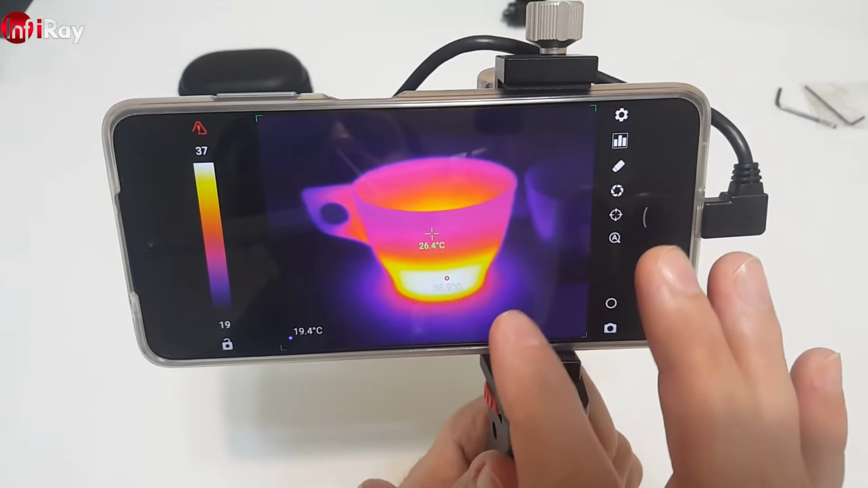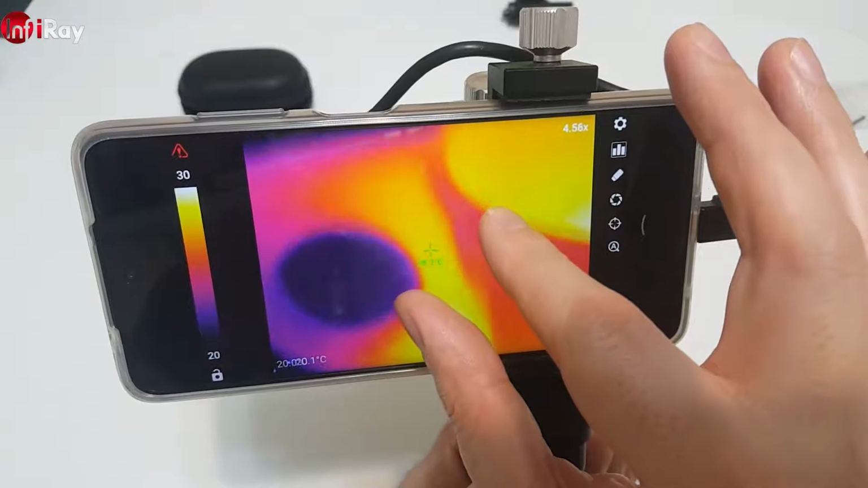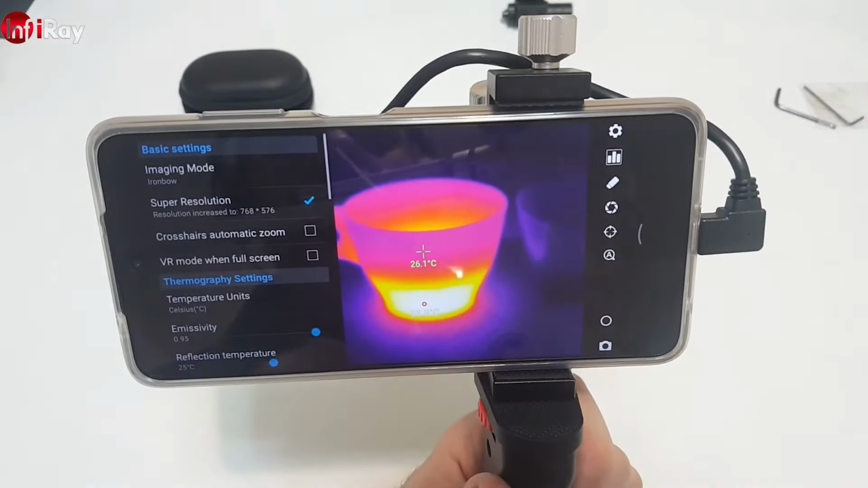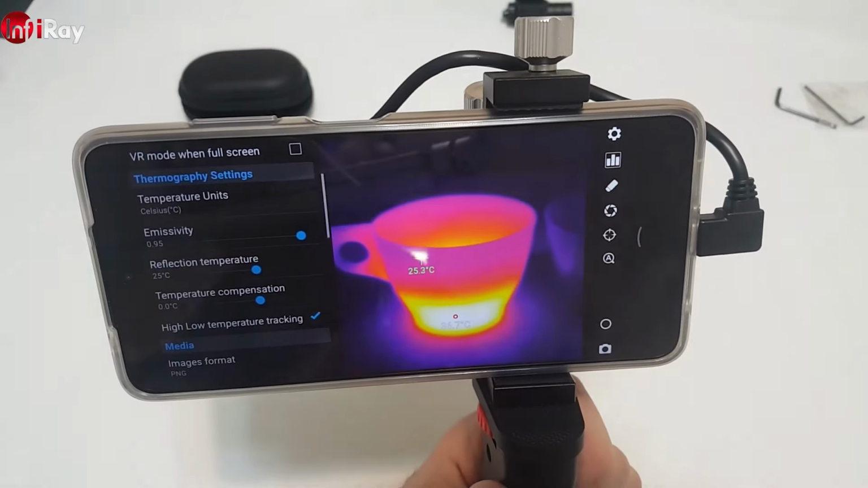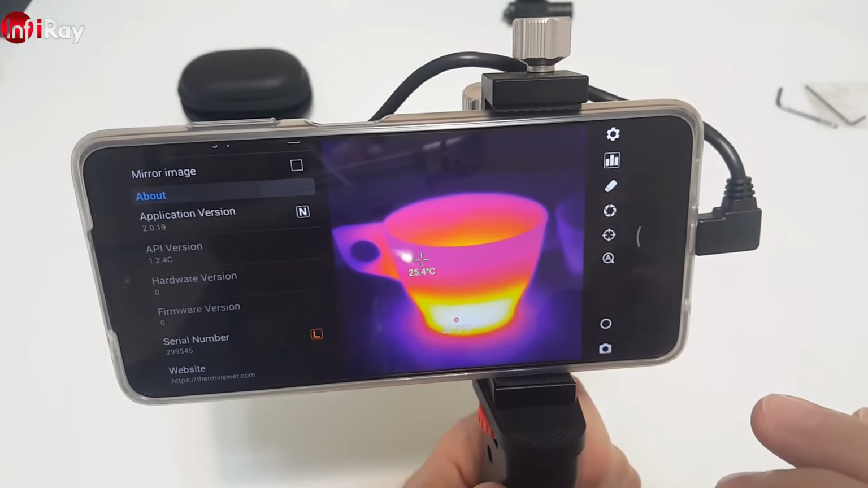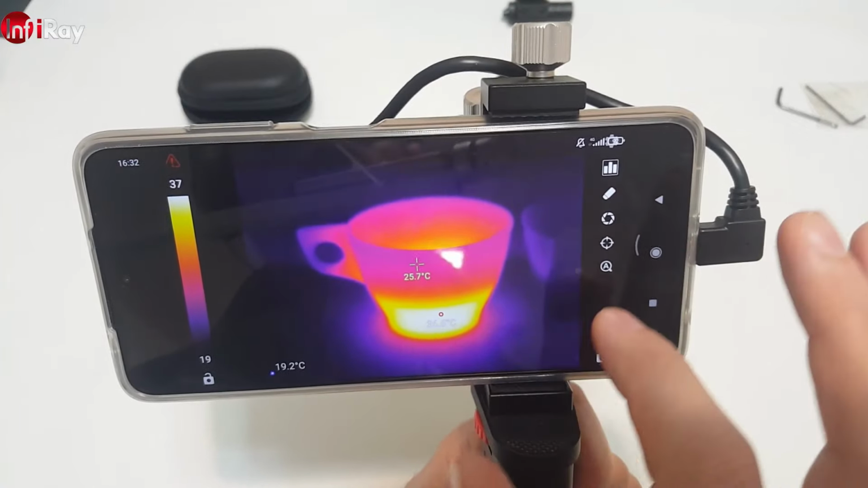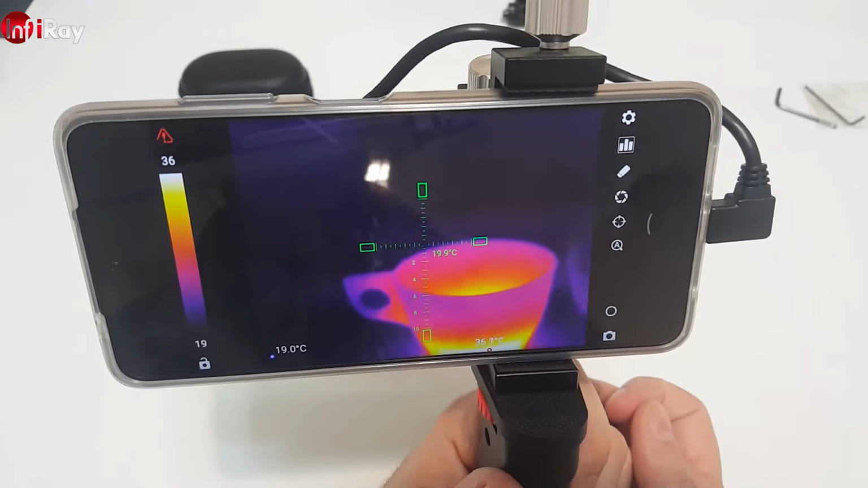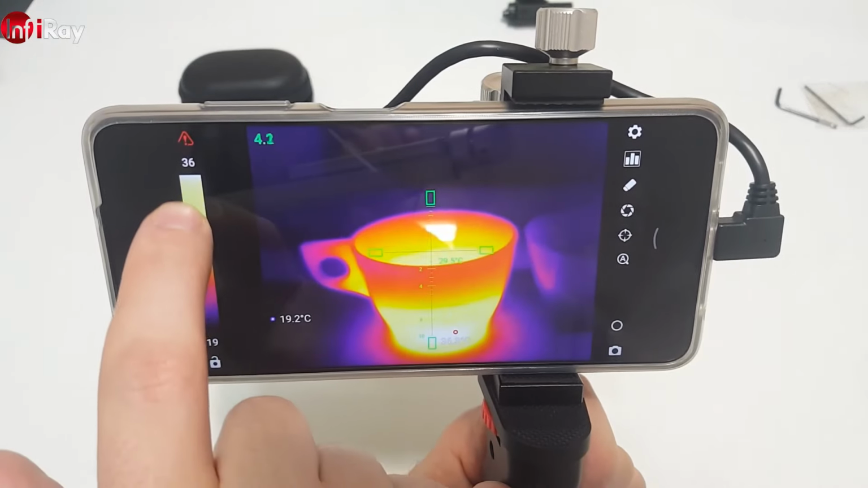You can swipe to change the color scheme, you can pinch zoom up to 5 times, and it retains the image. You can have a lot of options enhancing the image, like upscaling, all the color correction options, etc. A lot of things. You have a different target as well, if you would like to use this one, or enhancing the image.